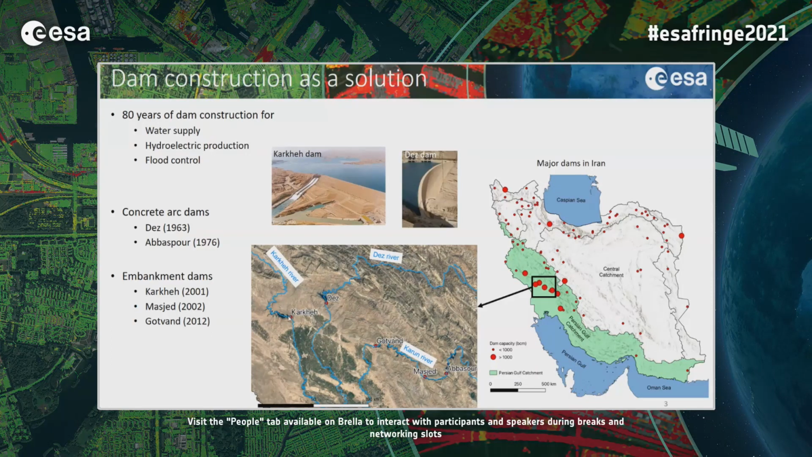So mainly Karkha and Gotvan Dam were constructed for all purposes: water supply, hydroelectric production, and flood control, but Masjid Dam was mainly constructed for hydroelectric production and is not supposed to provide water supply or control flood.